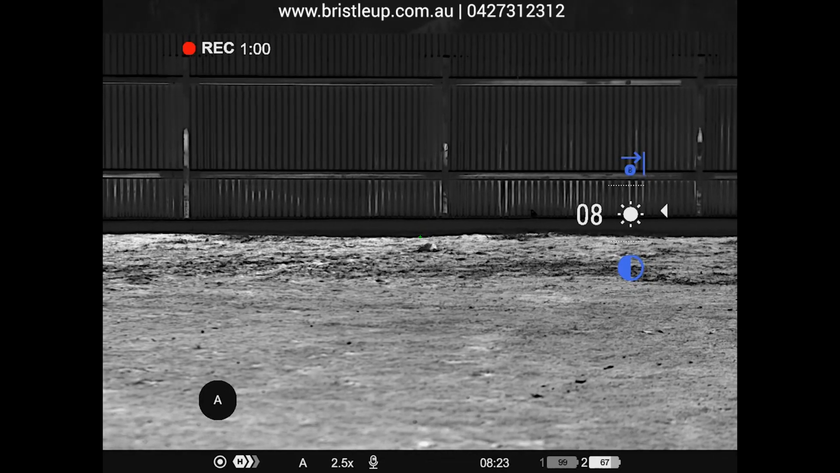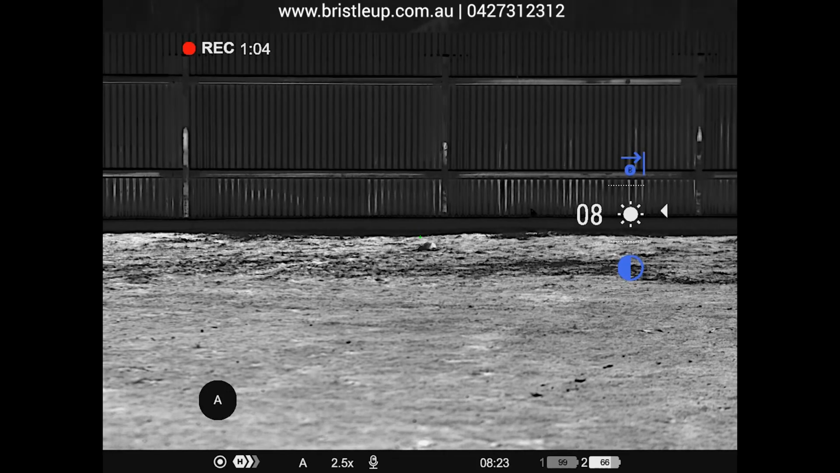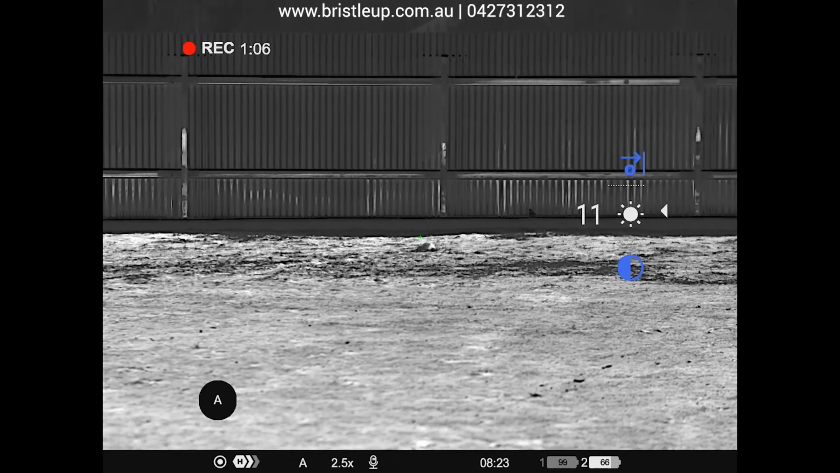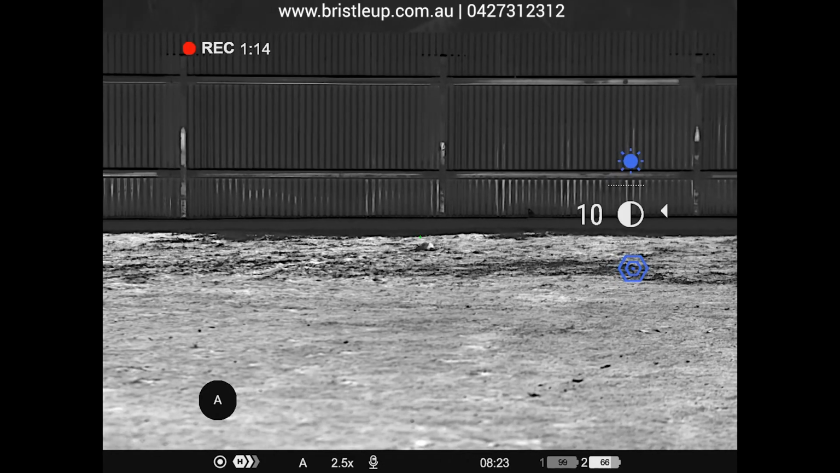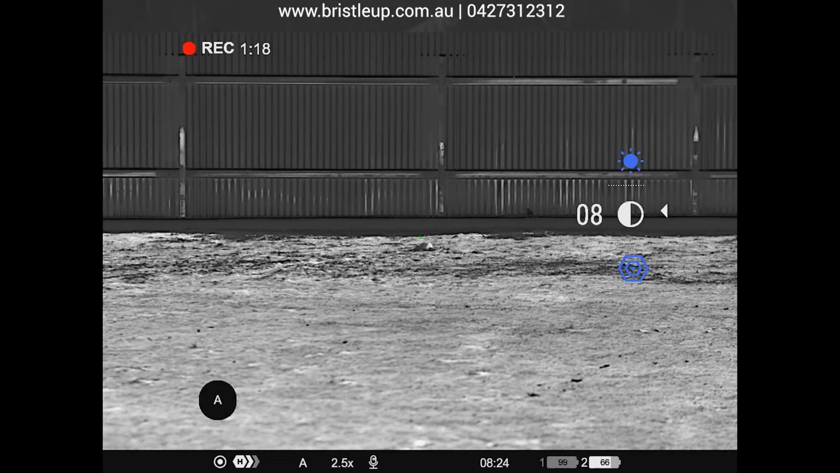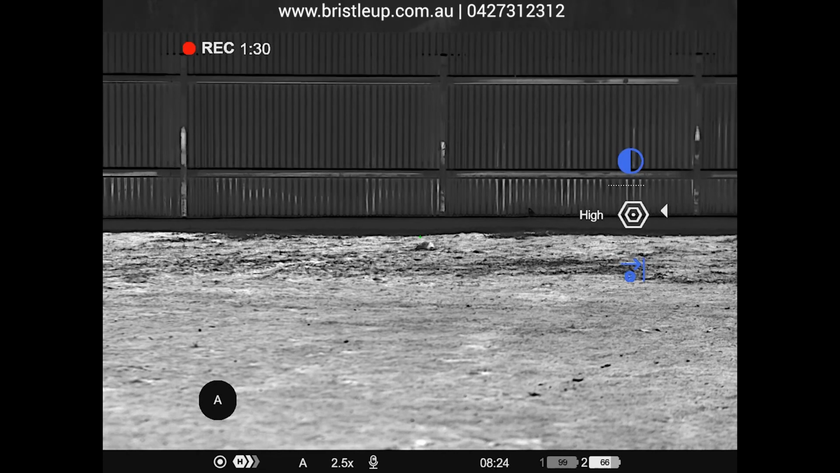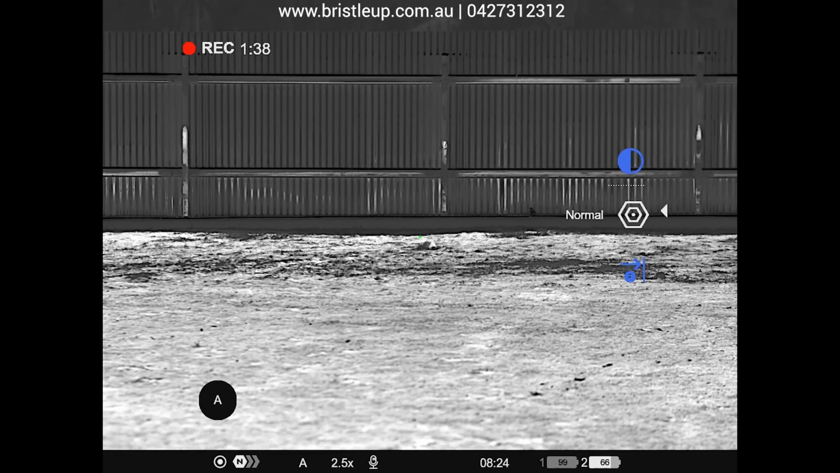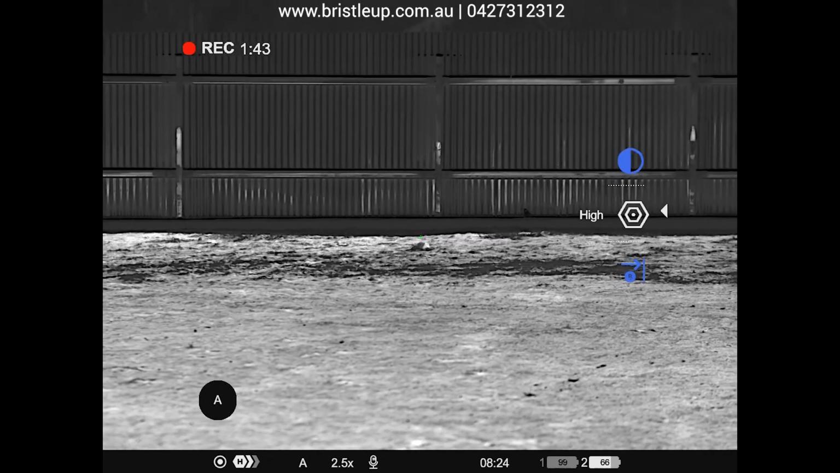So first up, we have our brightness, which we can then adjust using our scroll wheel, and we get it set how we want for our conditions. And then we can single press again. And then the next option is contrast. Once again, you can adjust with your scroll wheel. And then we have our amplification level, which we can change from normal to high to ultra. Okay, I usually have it set on high.